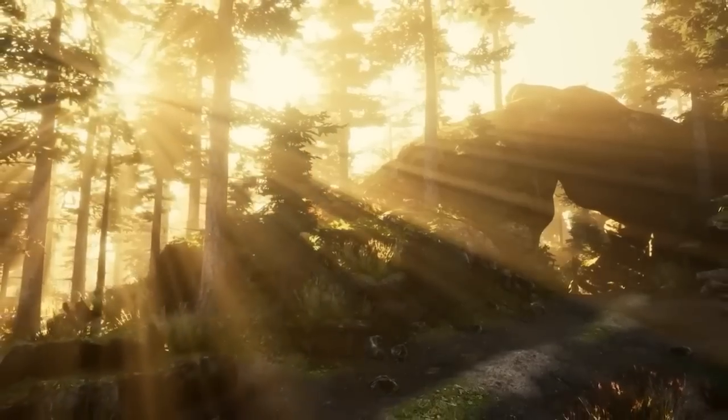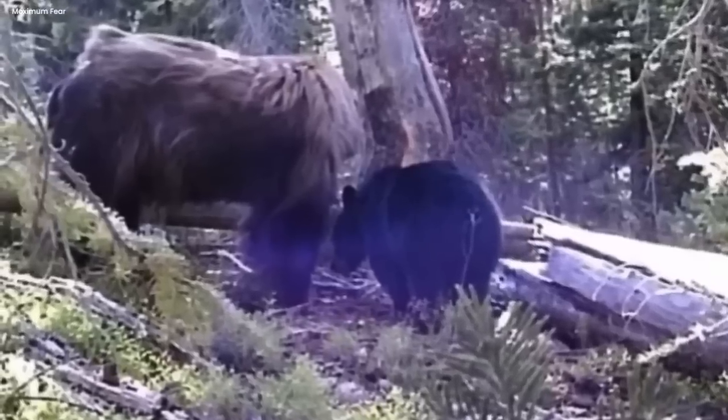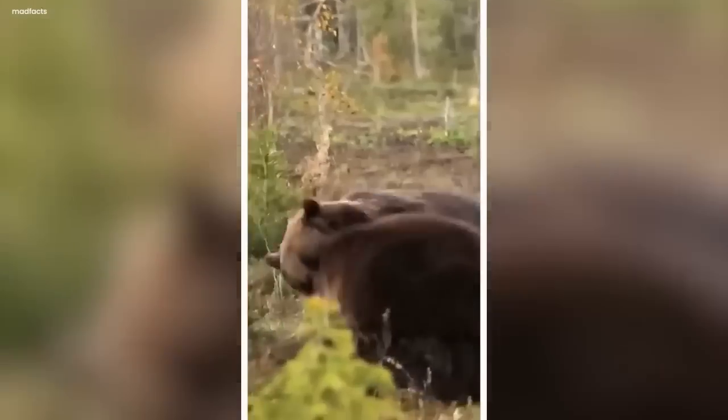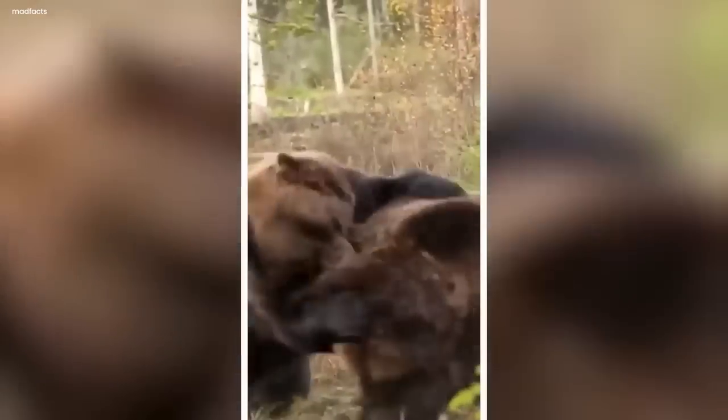A stark contrast to the tranquil scene that unfolded in the dappled sunlight of the woods that day. It served as a powerful reminder that even in the most unexpected of moments, the natural world can reveal its eerie and fascinating mysteries, leaving us in awe of the untamed beauty that resides just beyond our everyday lives. A black bear.